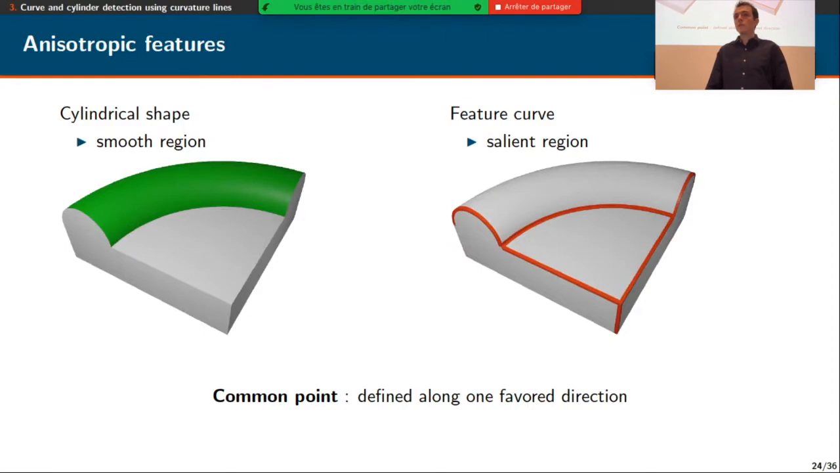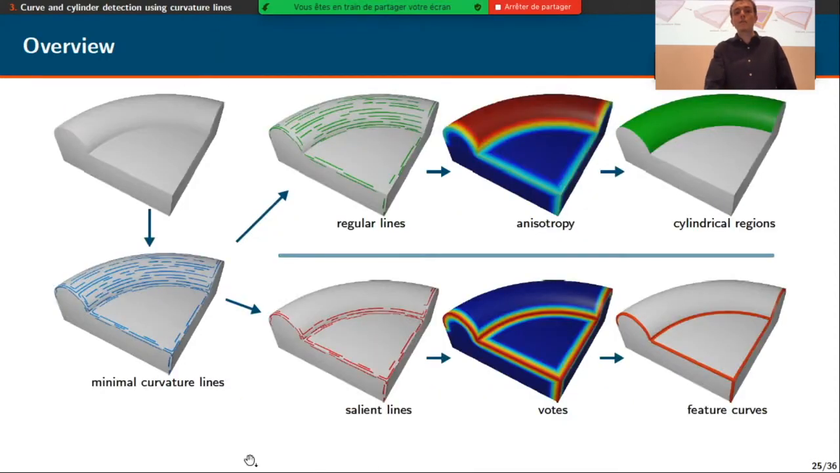But they share one common aspect, since they are defined by one favored direction. So if we take 1 point on these different features, we can easily define one principal curvature direction. So the idea of this part is to exploit this. We will first generate minimal curvature lines, in blue here, over the shape. And then we propose 2 different pipelines to extract cylindrical regions and feature curves. So I'm going to start by giving some details on minimal curvature line generation, and then I will give some details on the different pipelines.